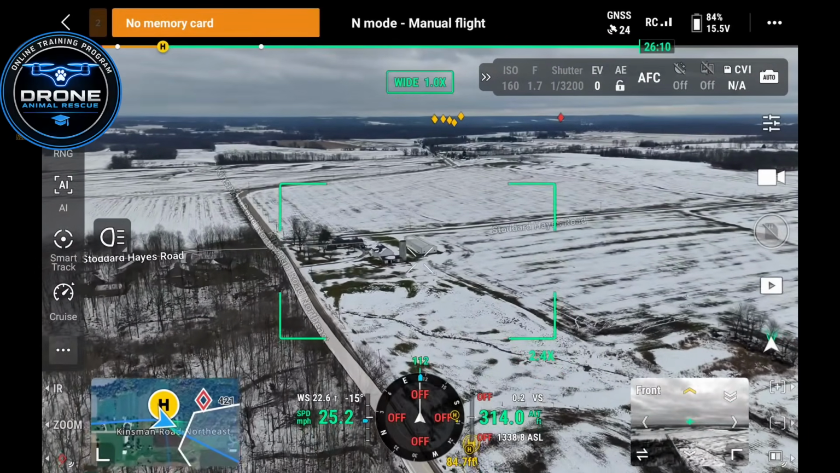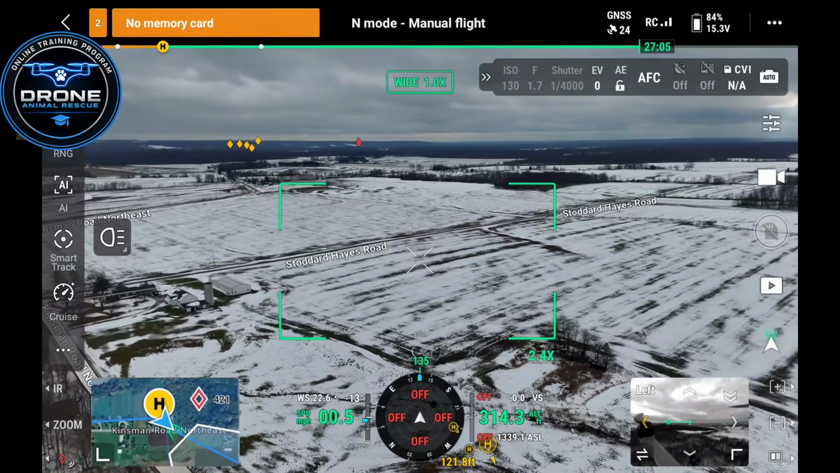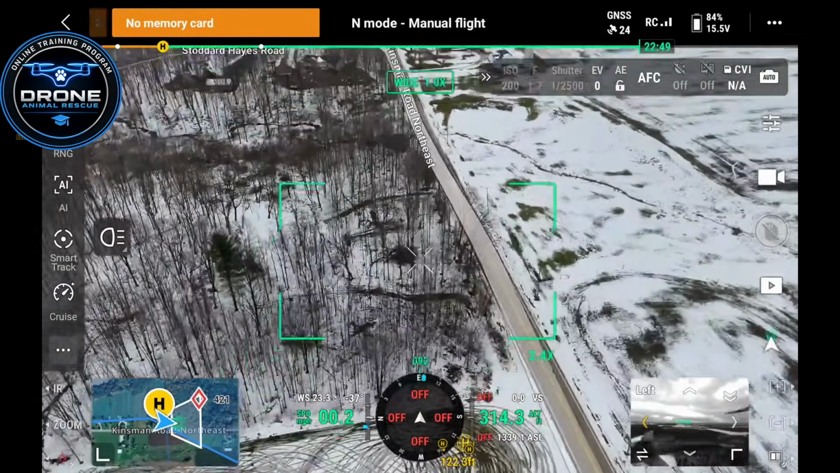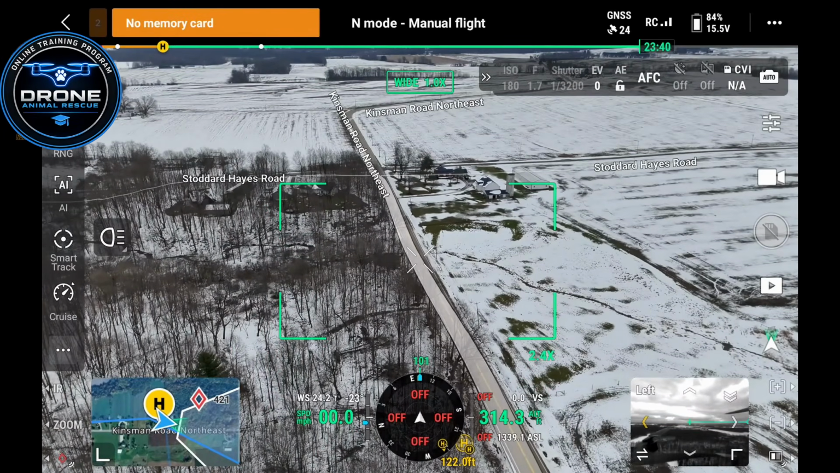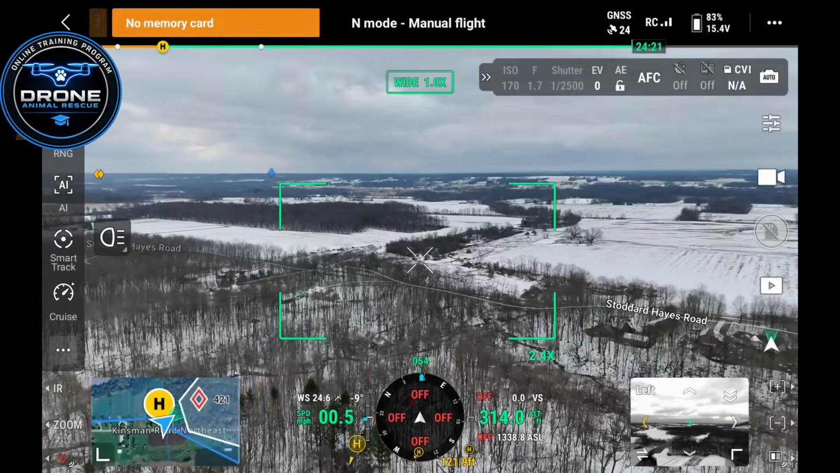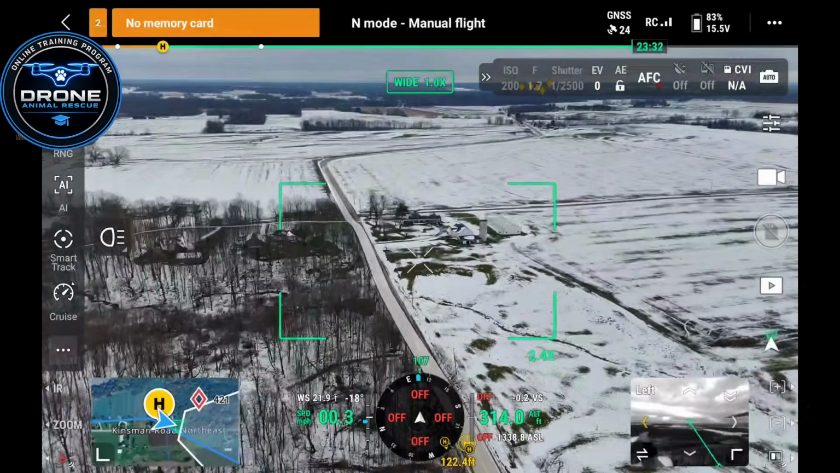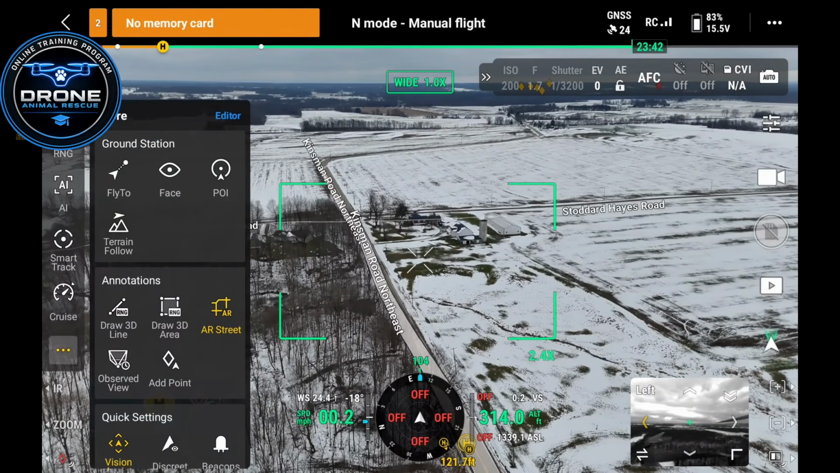And if you see here, I'm flying over towards Stoddard Hayes, and it's going to display and even show me that road. I have this turned off. The reason for that is I don't want these streets or these roads getting in the way of my visual. Now, that's just my personal preference. Maybe this is something that you're going to want to toggle on and off as you go.